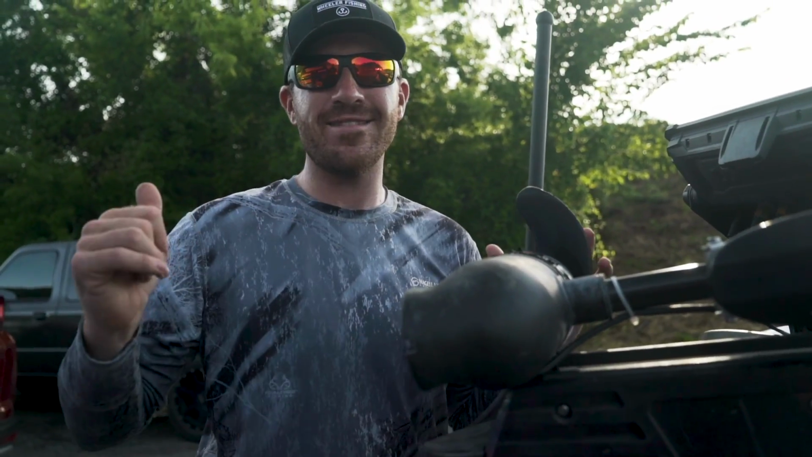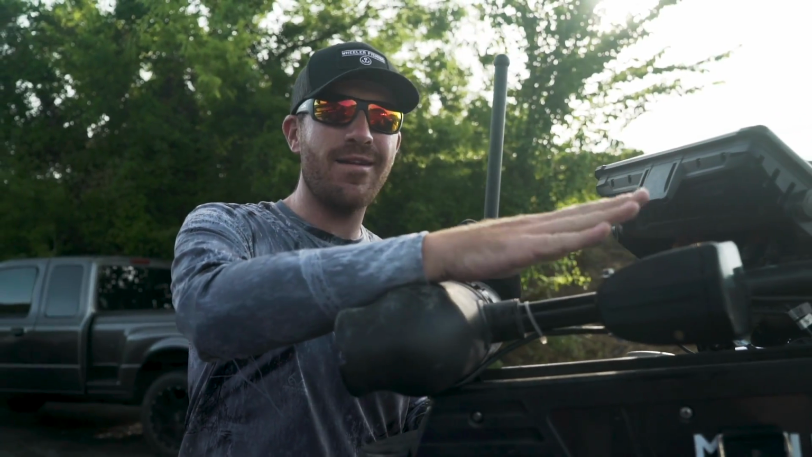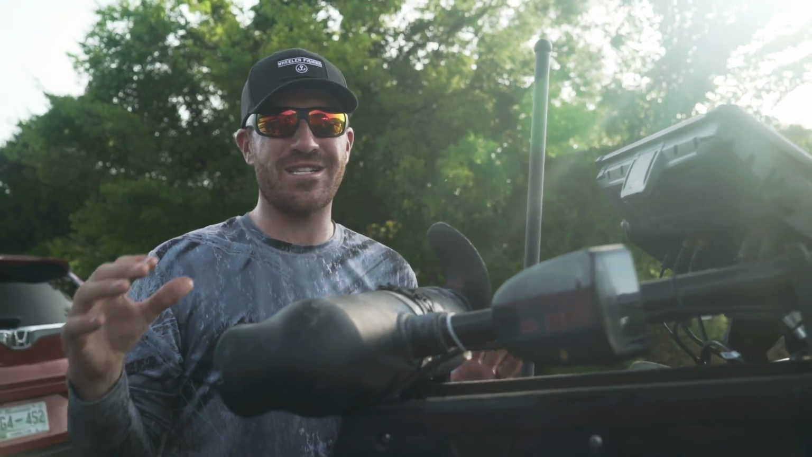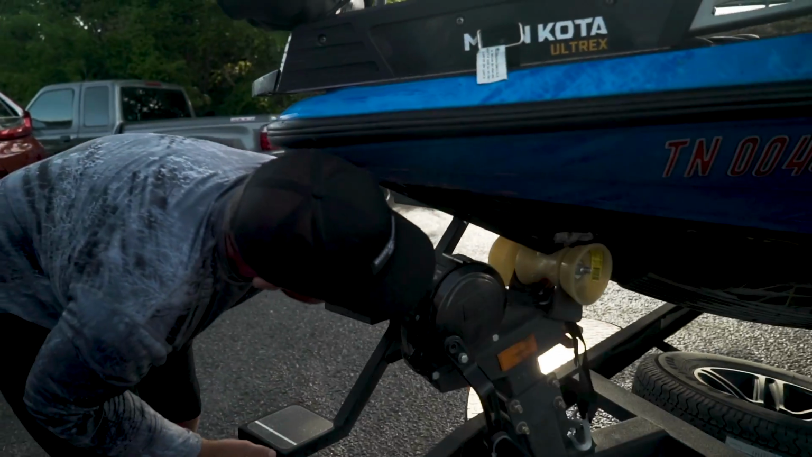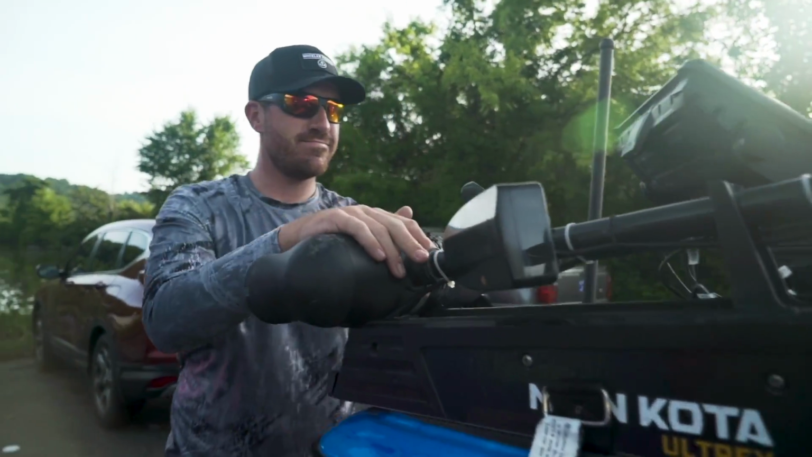We are here at the lake. First look at what the all-new LiveSight from Lowrance looks like. I'm telling you, I'm excited for this one. It's gonna be really cool. But we're gonna drop in. Let me unhook real quick and see what this bad boy can do right here.